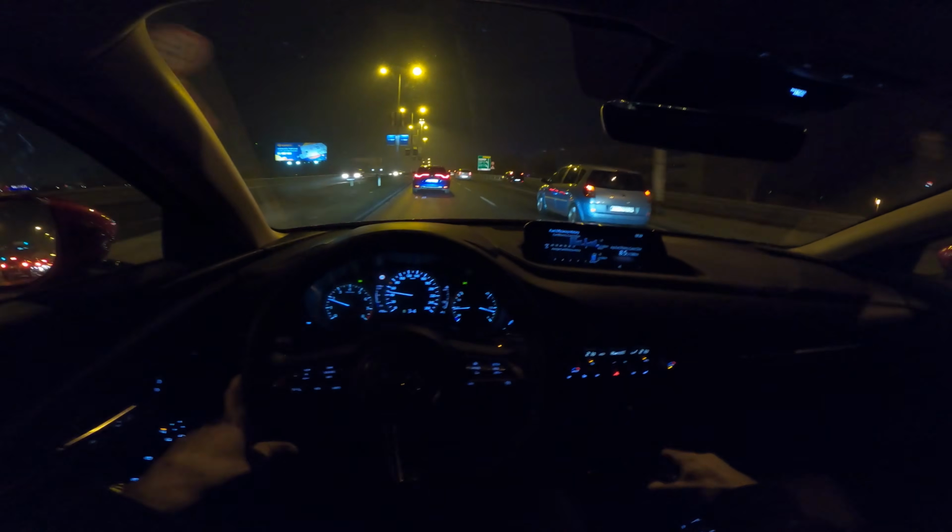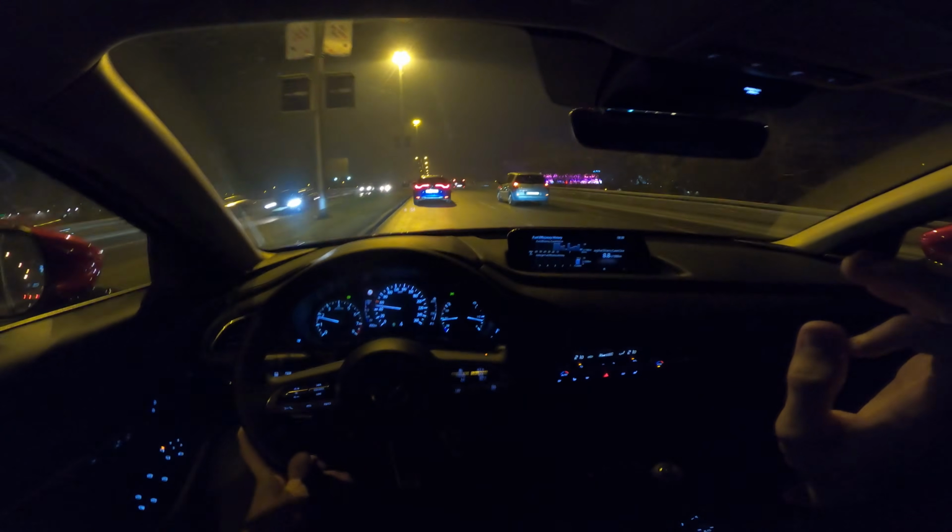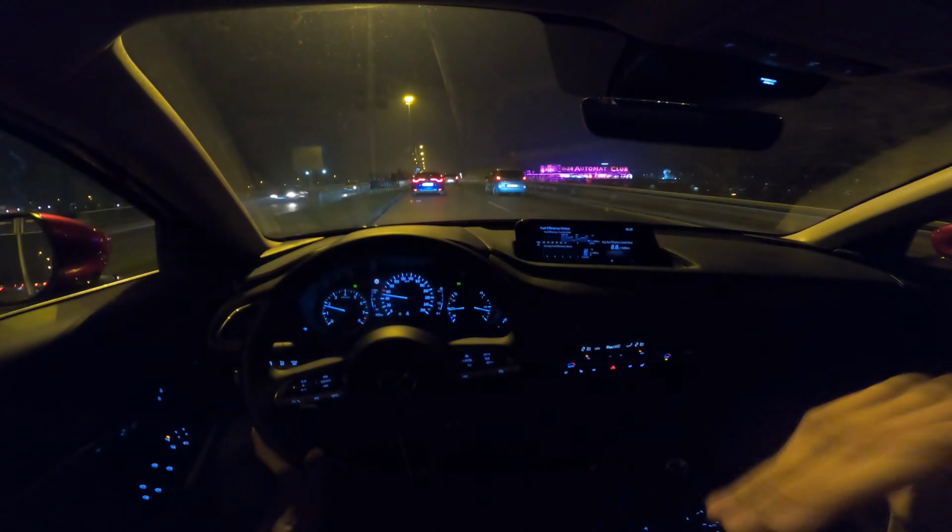Head space is, I think, okay. I haven't noticed that I had to lower my back, I mean my neck or something, so the space inside is really good. I can't complain since I'm out of average.